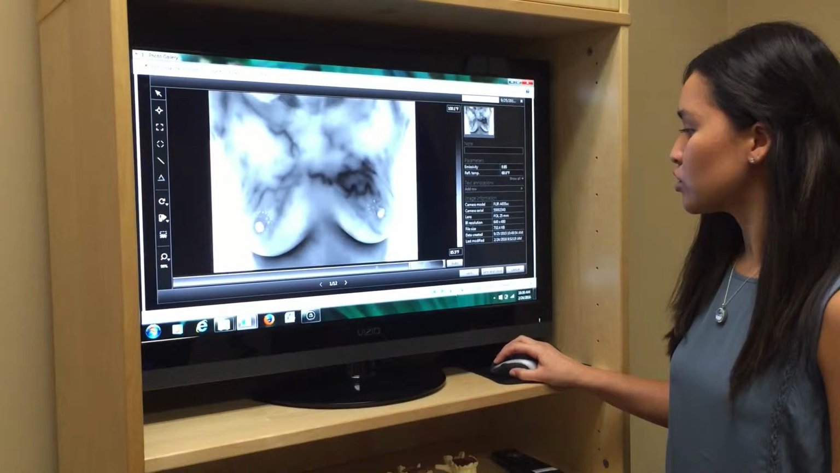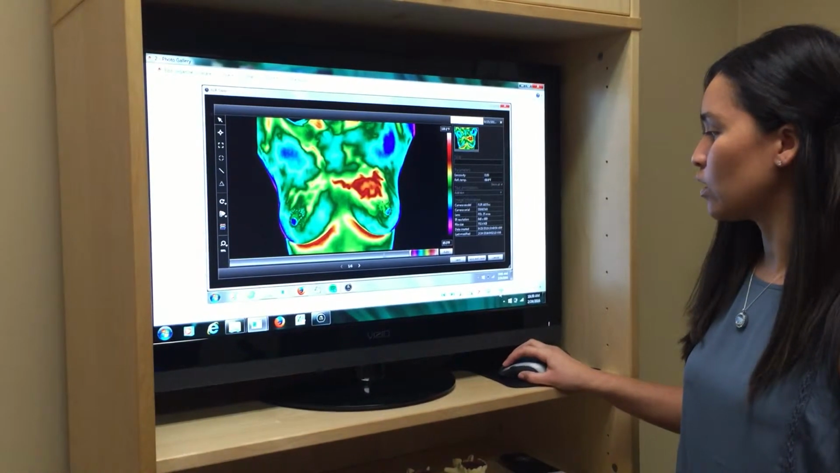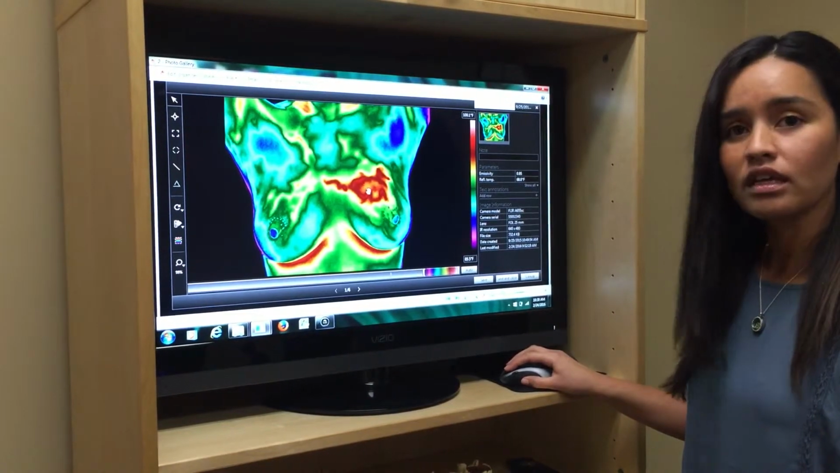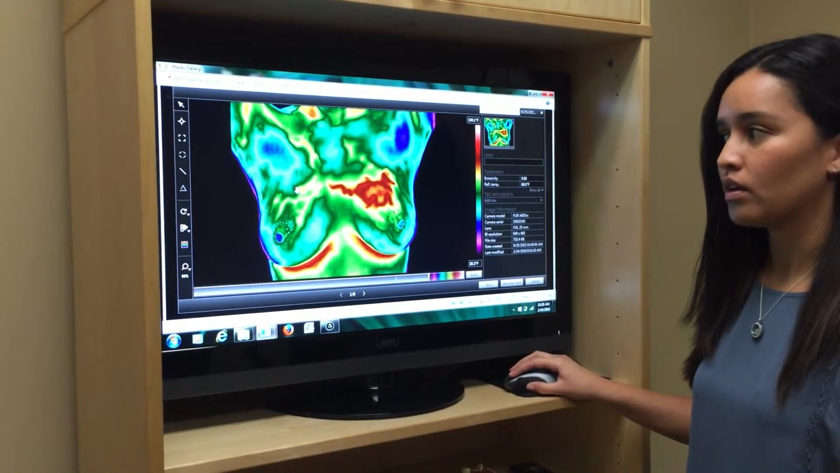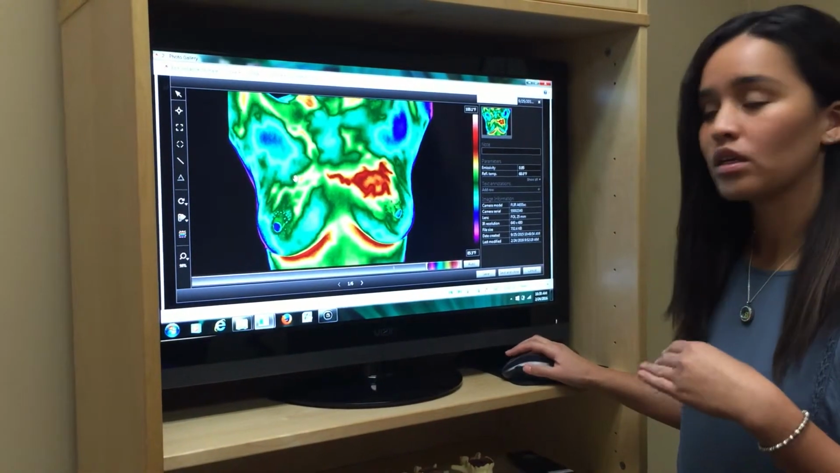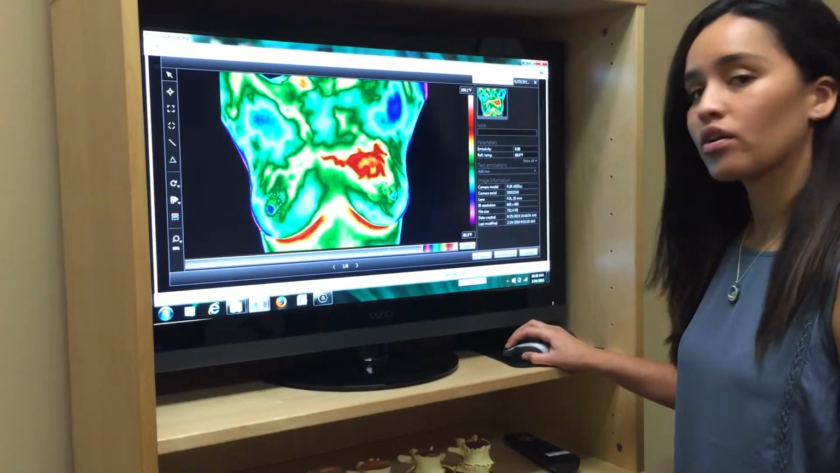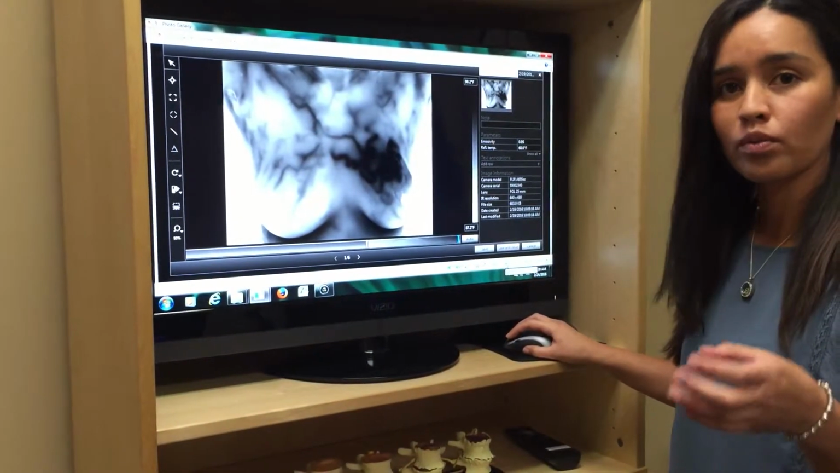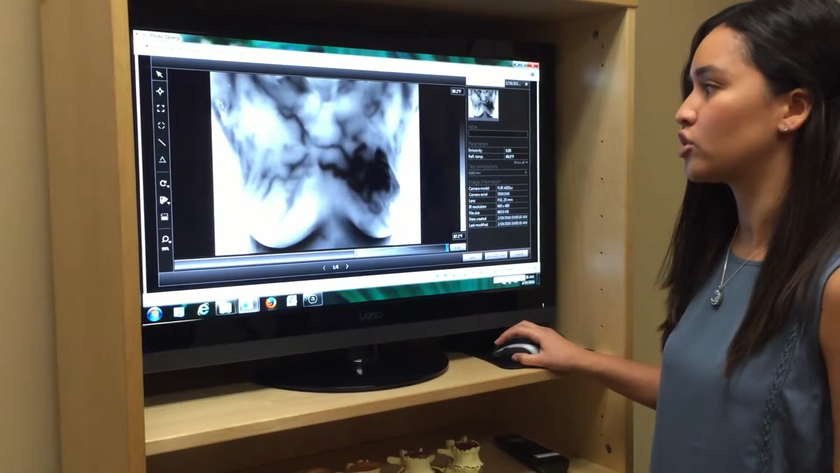If I were to show you the color imaging as well, you can see the area of inflammation, the area of heat in this left breast compared to the right. So it's important after a certain amount of time that we come back and we check to see the progress that somebody is making. Because with thermography, we can look at those small, minute, abnormal changes.